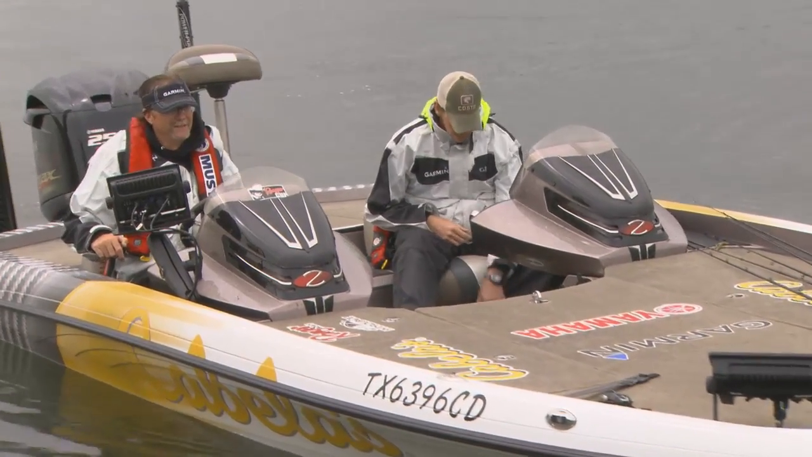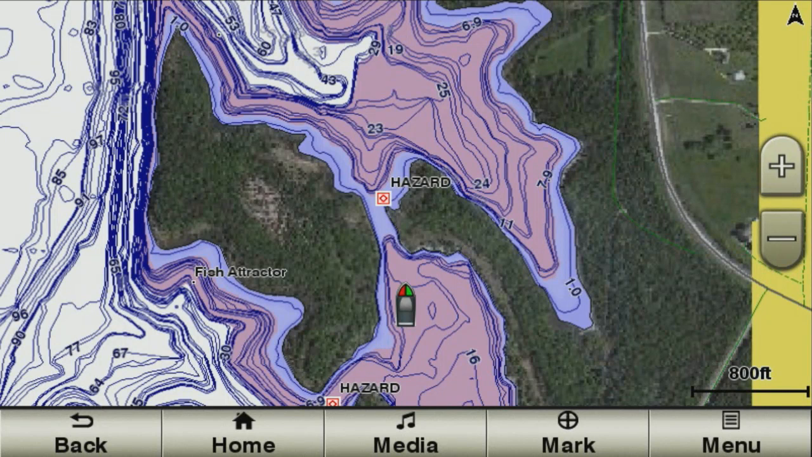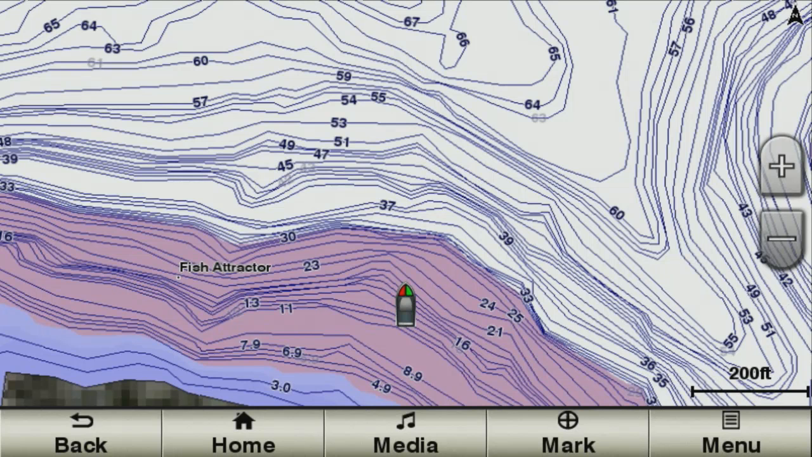We also have depth range shading. That allows the fishermen to shade an area where the fish are biting. So if they're biting at like 12 feet today, you can set the depth range shading from 10 feet to 13 feet, and it's going to highlight all of those areas on the map.